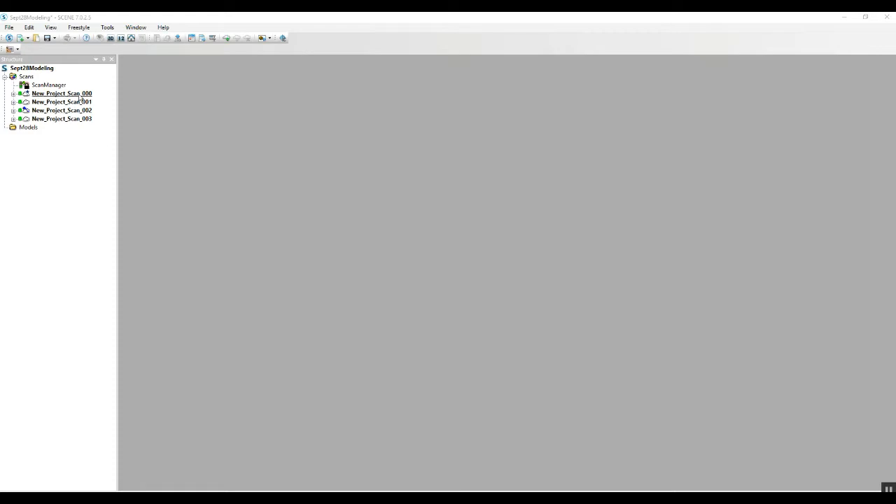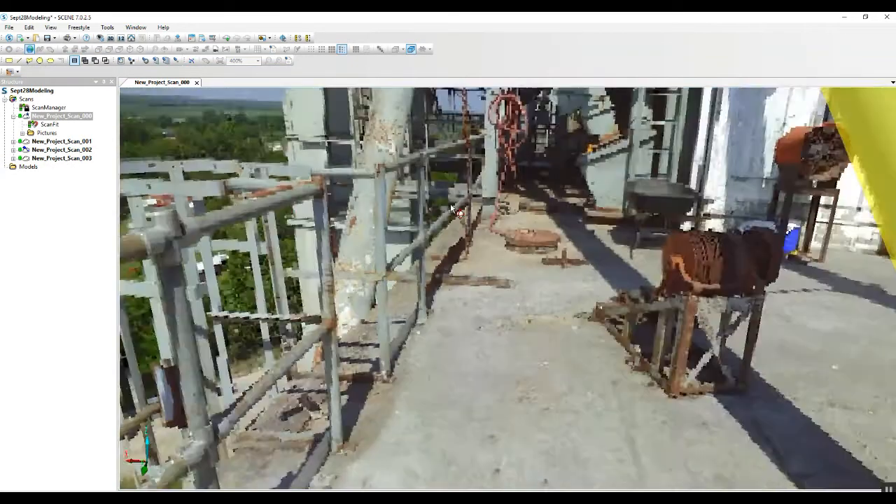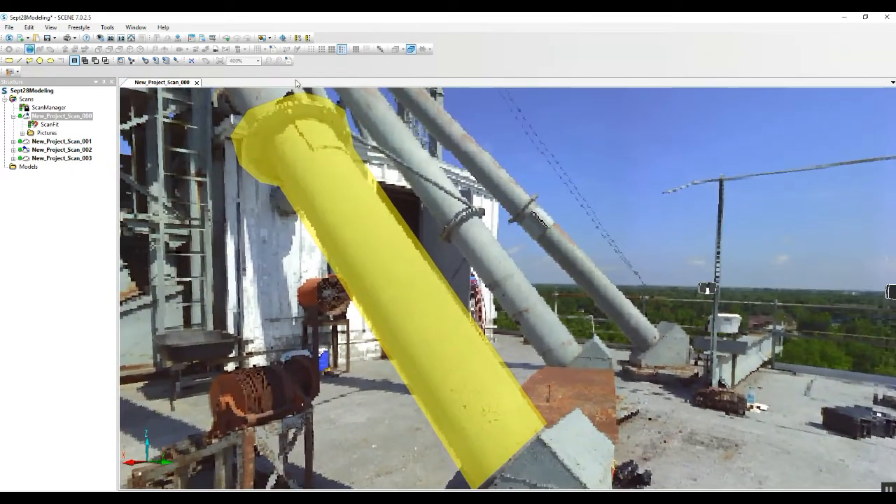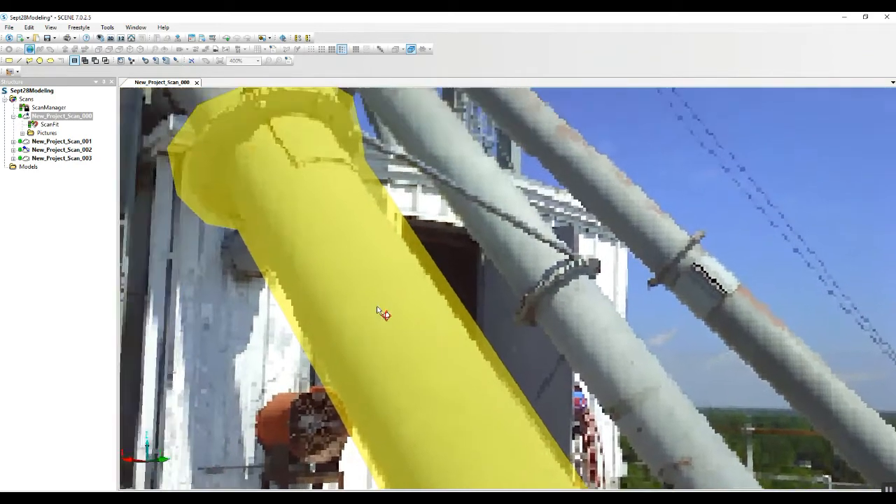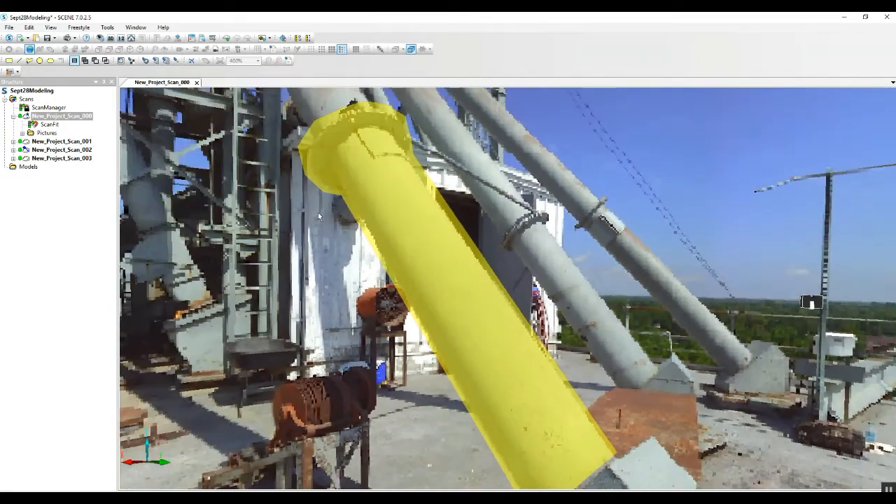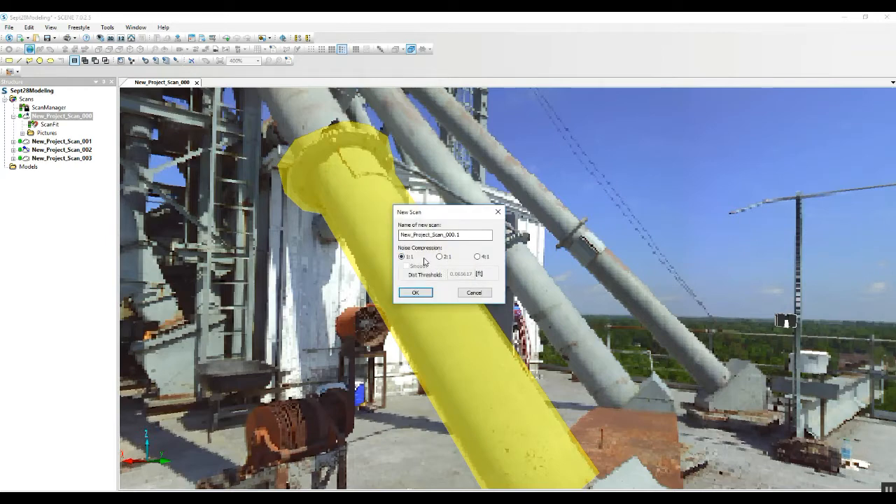So first thing we're going to do is just open up one of our scans in QuickView. We will grab something like we've got highlighted here, just this portion of this pipe. As you can see, when we used our polygon selector, we're trying to stay as close to the pipe as we can, because what we're going to now do is right click. And in our scan points, you can see here there's a create a scan option. So we're going to choose that.